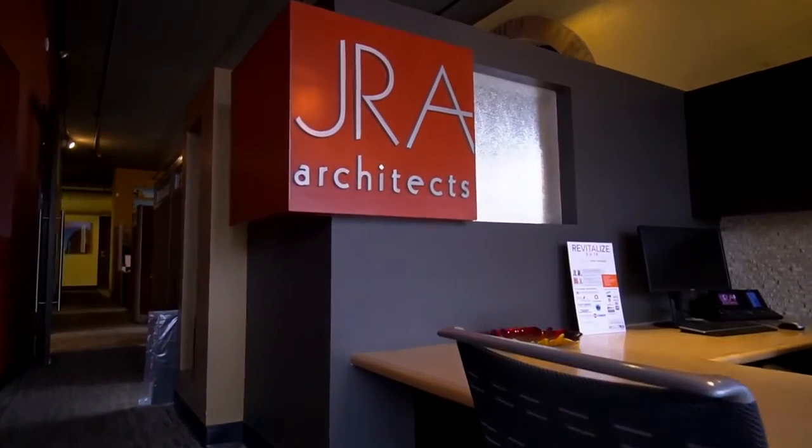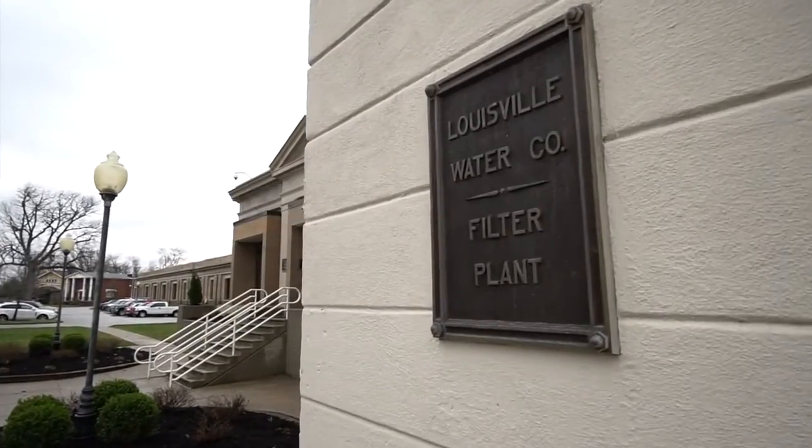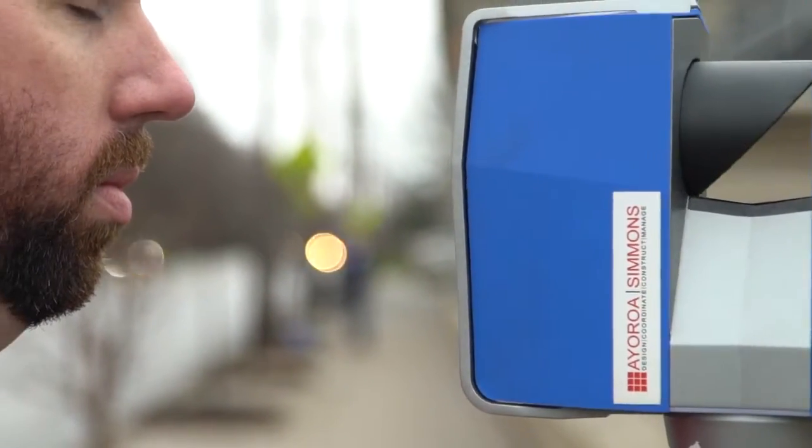JRA was brought in to do a study of the Louisville Water Company's Crescent Hill treatment facility. They're asking us to really go in and modernize the campus that was started back in the late 1800s. So we got in touch with Ayoroa Simmons, a laser scanning firm that we've worked with, and we walked them through the building, gave them an understanding of what we're dealing with and the information that we needed.